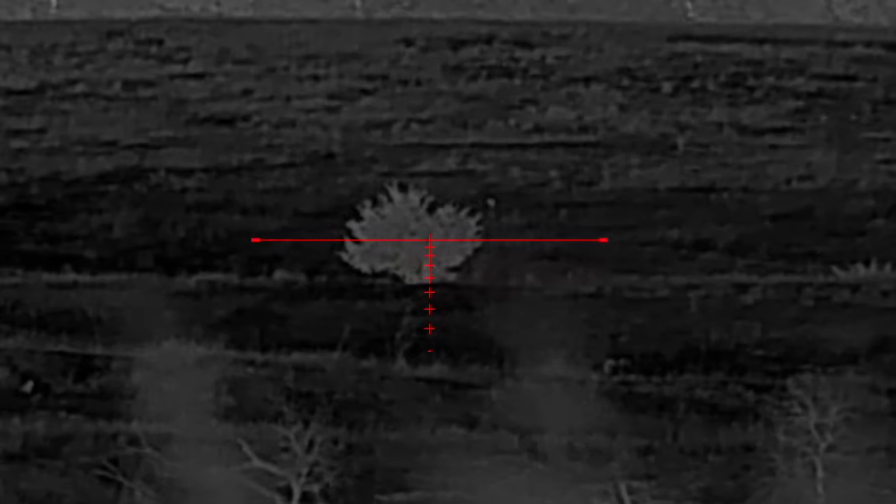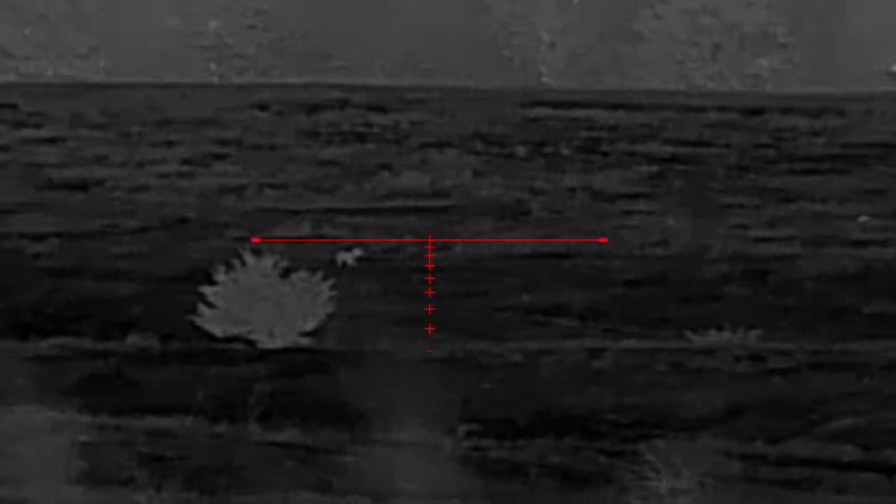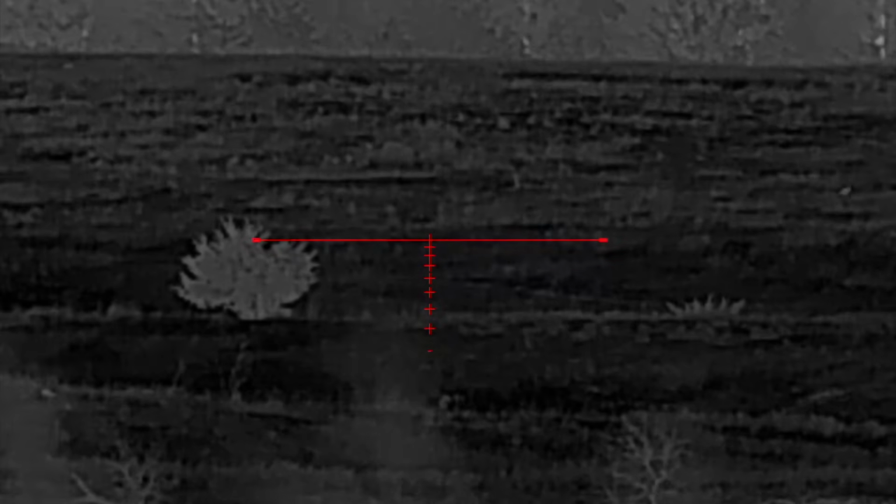Behind that tree. That rabbit just came running out. There he is, right behind the rabbit. Oh, we were all behind him. He got moving on us. Look down here where they originally were. Make sure there ain't another one.